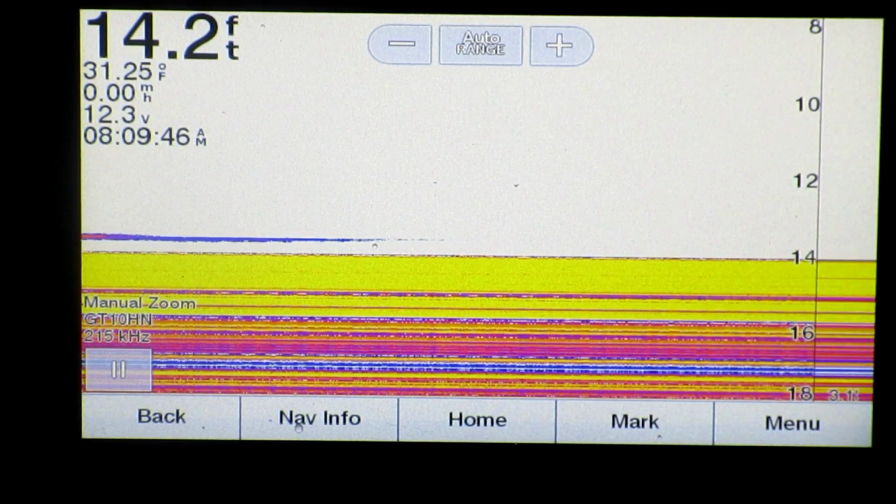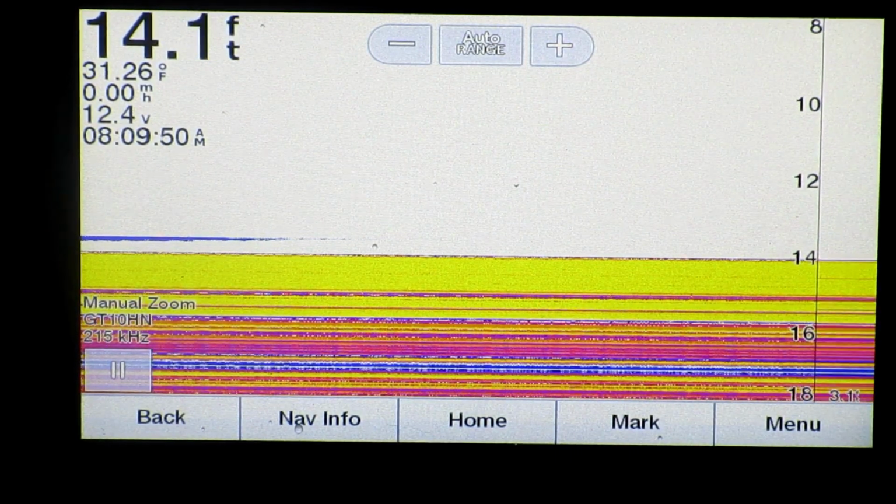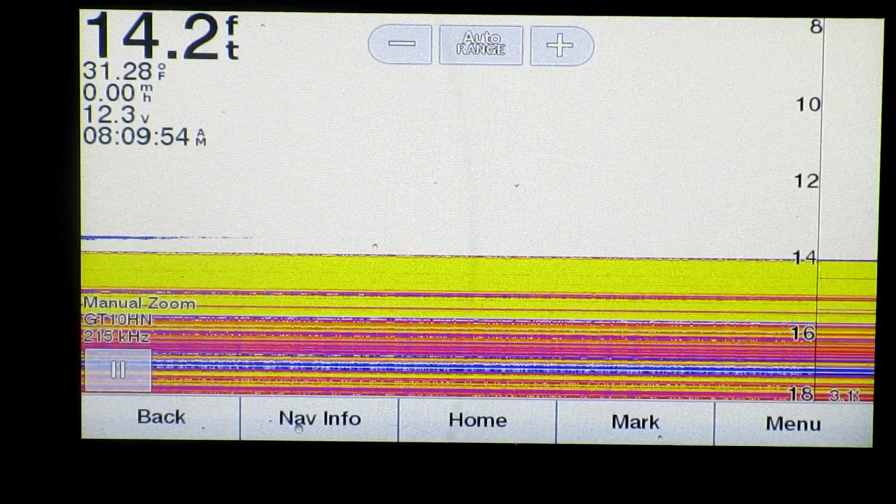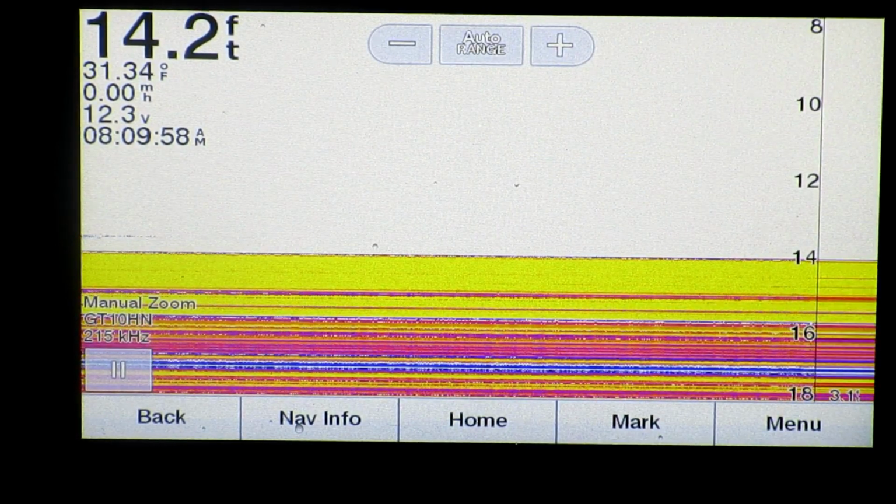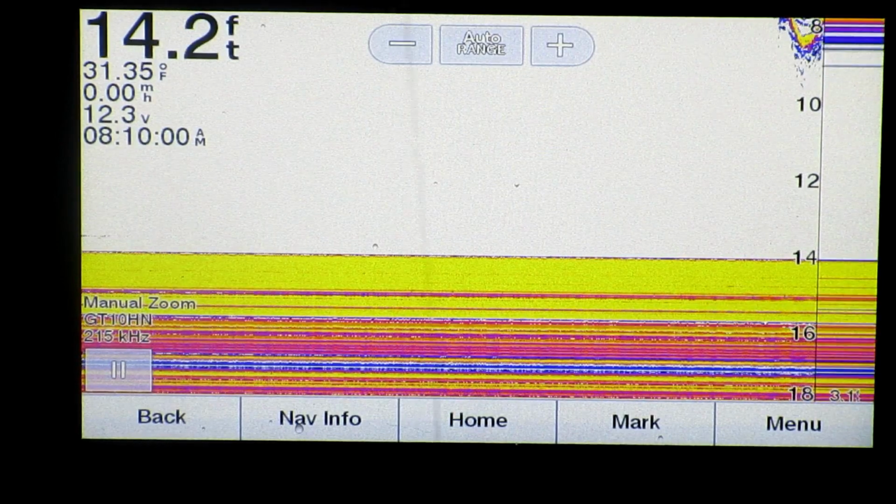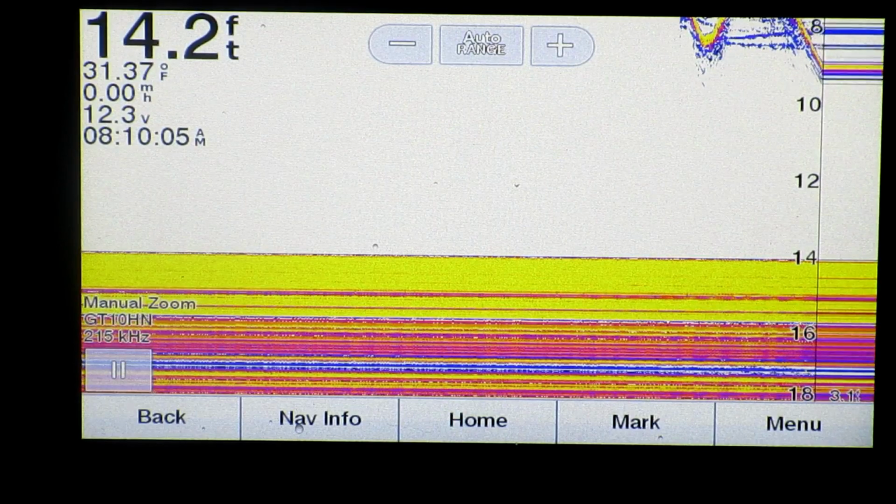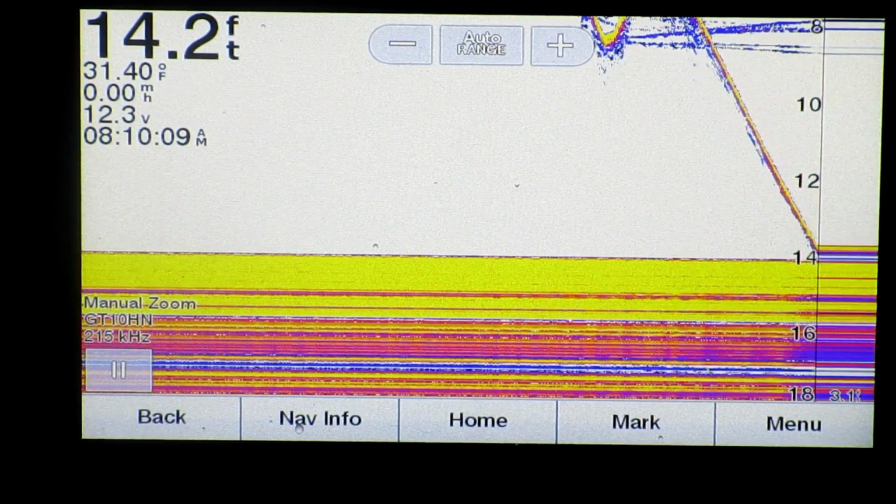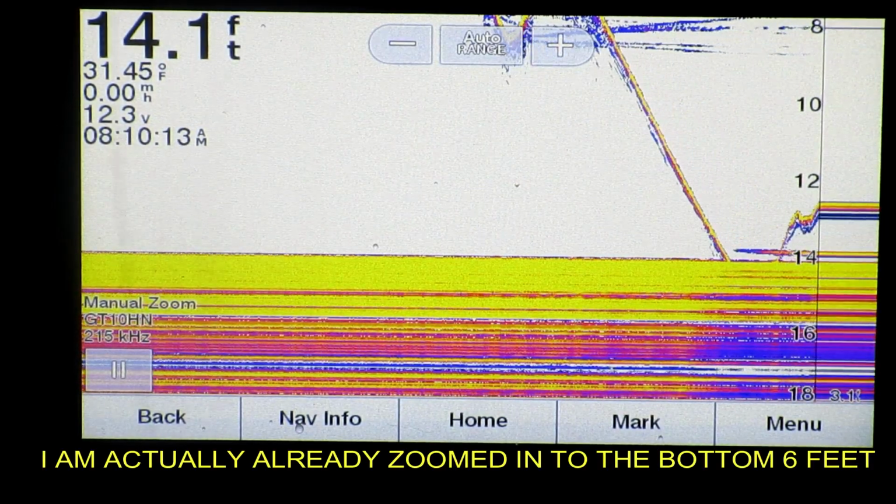So what I'm going to do is drop down the same 3 lures that I used on the Striker 4 unit, just so you can get a comparison as to how they're going to show up on the screen. Again, this is showing 14 feet of water. Okay. So there goes down the Lipless Crankbait. Now, I don't have any zoom features or anything set up on this. That's just the standard